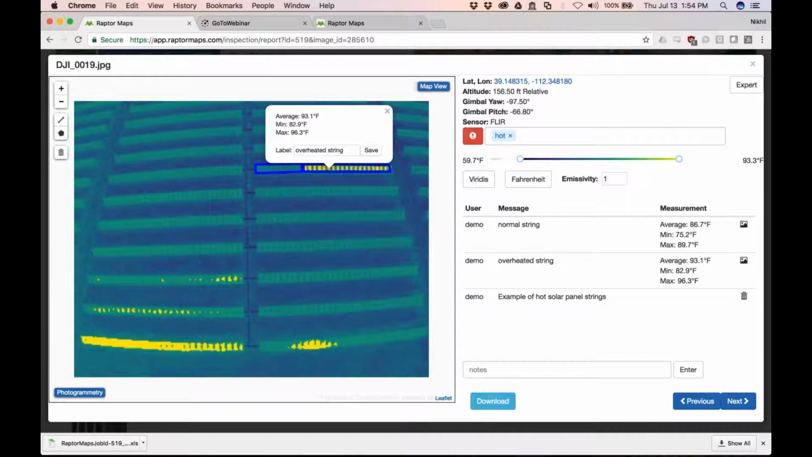Yeah, so the error is related to the error of the GPS in your drone system. If you have RTK, it can be very accurate. If you don't, sometimes you can be plus or minus 5 to 10 feet, or more sometimes, depending on where you are. But this is a great thing for the expert tool. Just as we can georeference entire maps and use your ground control points, we can georeference individual images. That means every pixel in this image would have a geolocation. Like I said, it is a function of the error in your system. That's really awesome, actually.